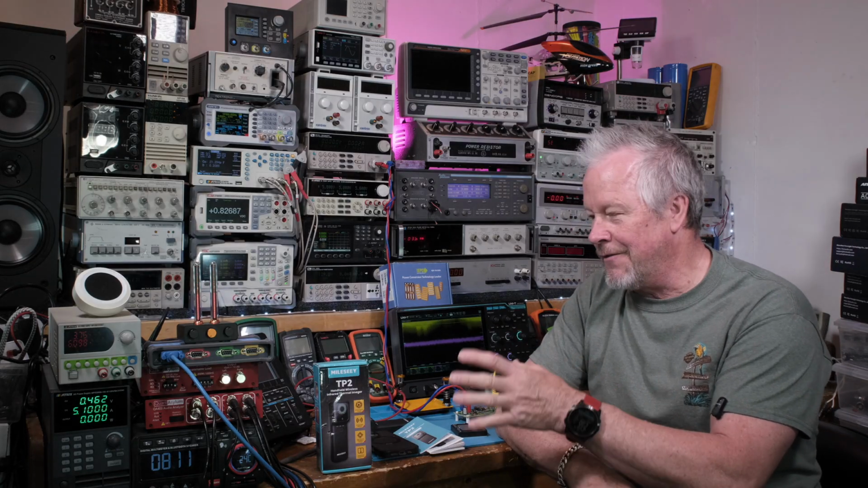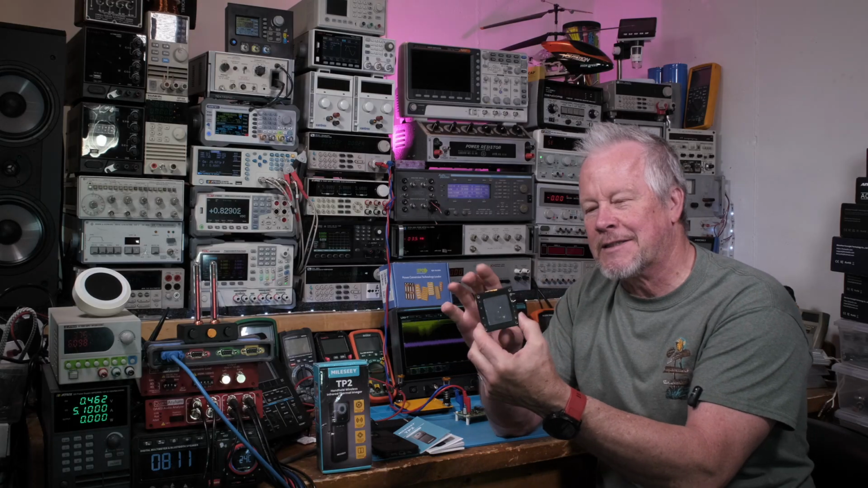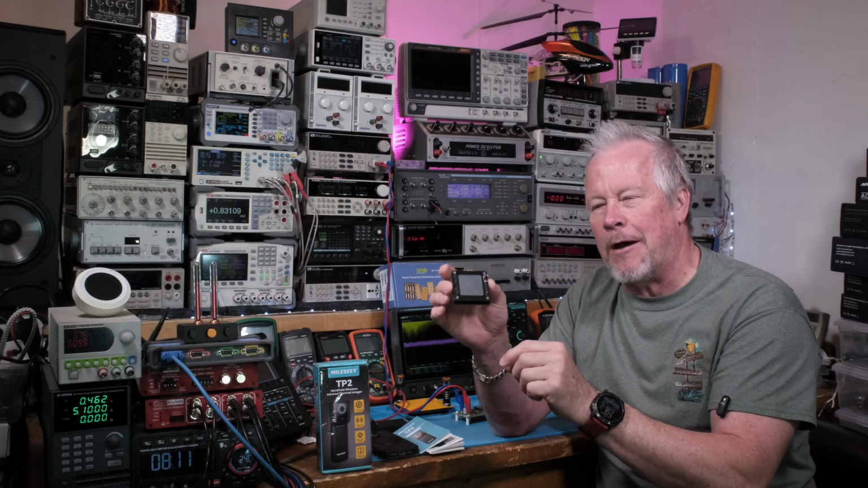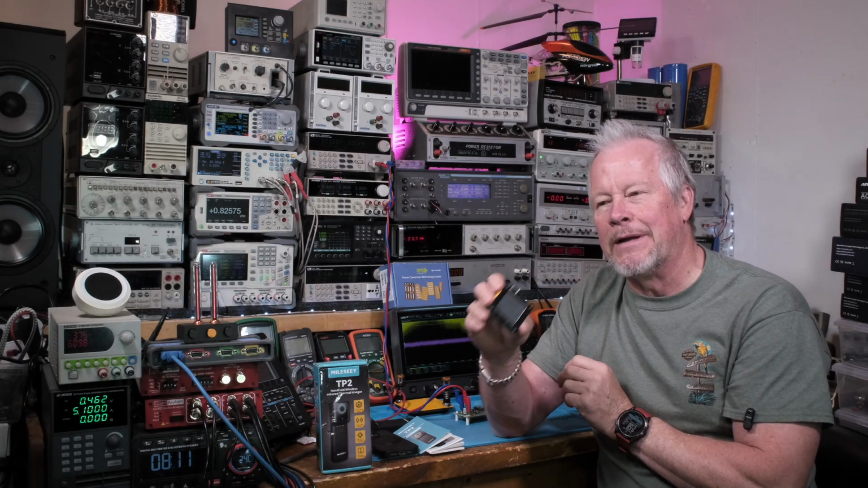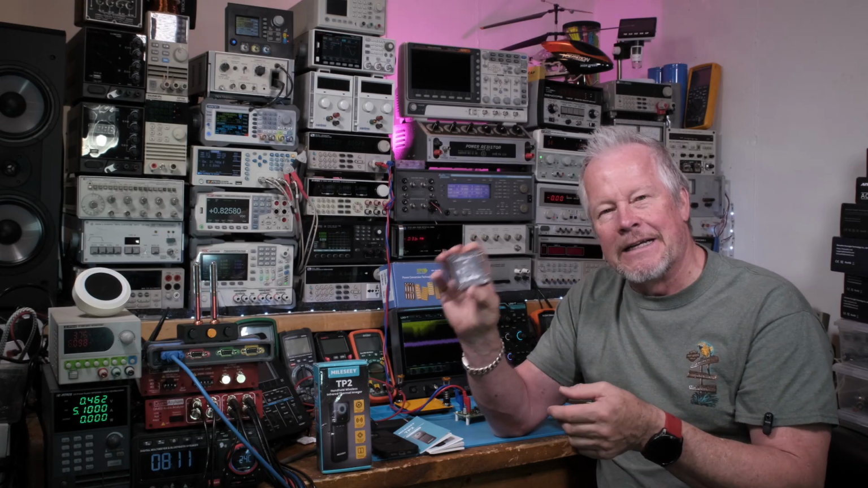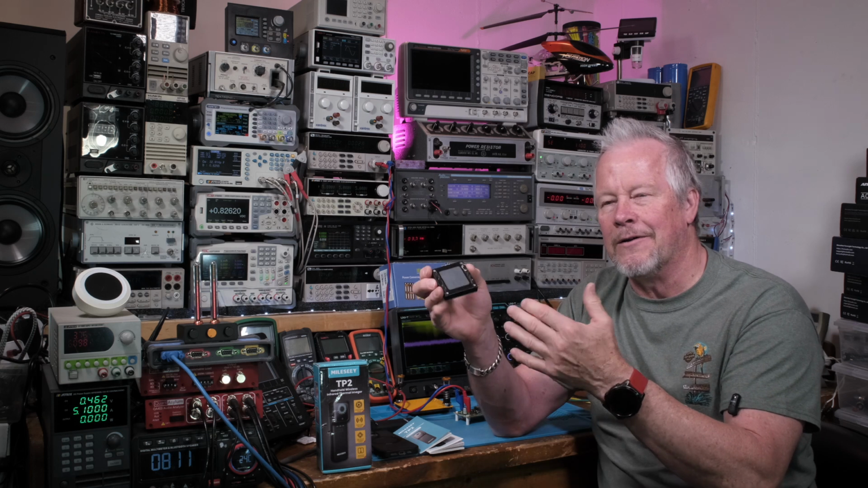If you guys have seen the other thermal videos I've been doing in this series of thermal camera videos on this little 16th brick. Here's a half brick. A full brick would be twice as long. This is a form factor they came out with years ago, so that vendors building things that needed power supplies but didn't have a power supply engineer could get a switching power supply in a brick format. Half brick, full brick.